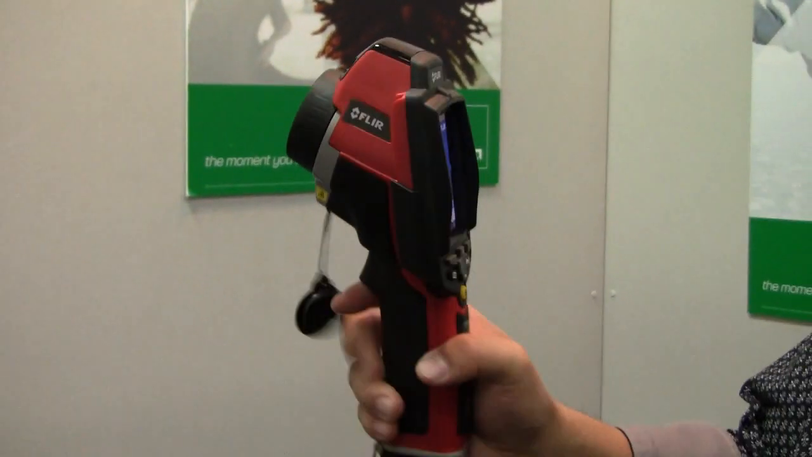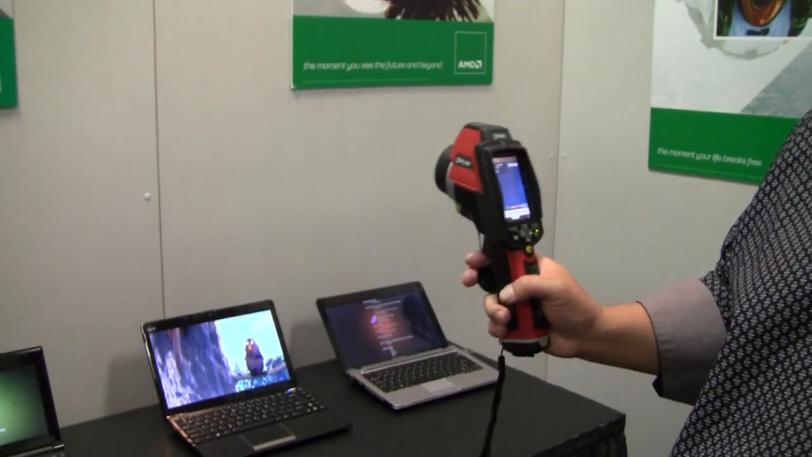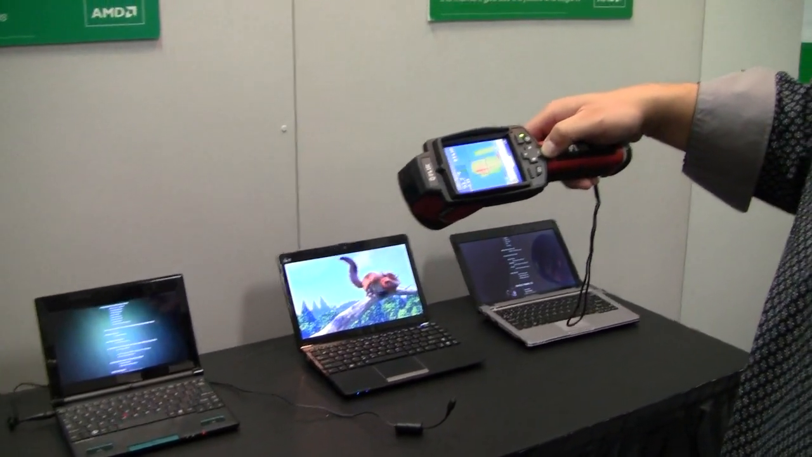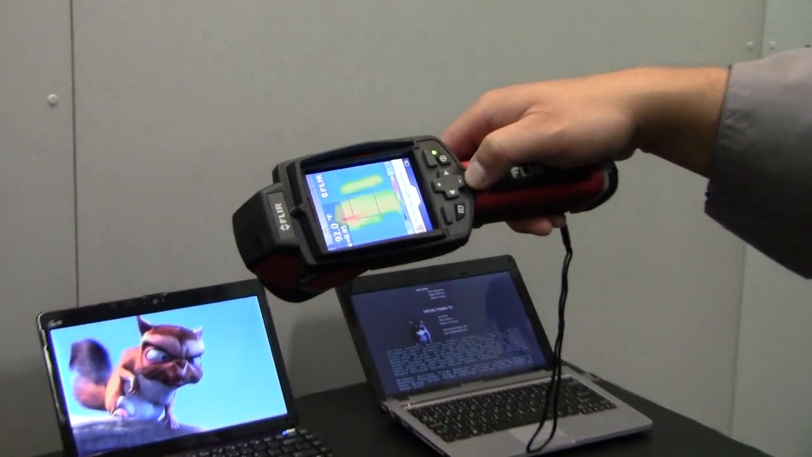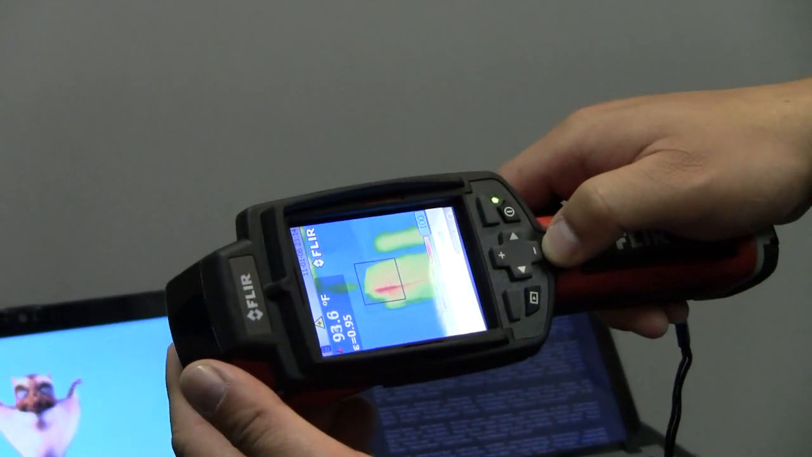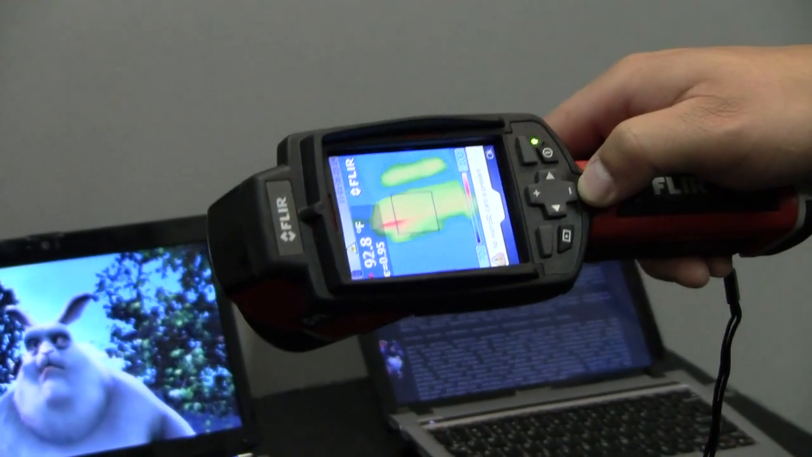So, this is a FLIR thermal camera, and they're running a 1080p video. First I'll put a little laser here and point out the hotspots. This is the C50 dual core notebook. And the highest temp here, let me just focus, the highest temp here is around 93, 94 degrees, right? And it's playing back 1080p.